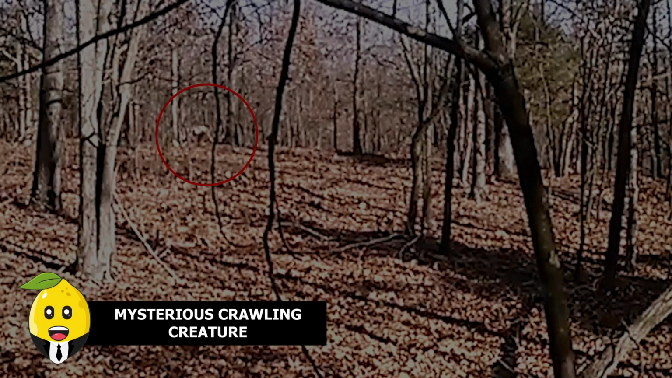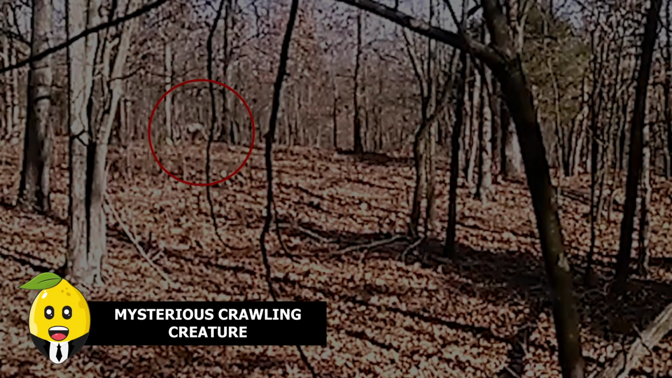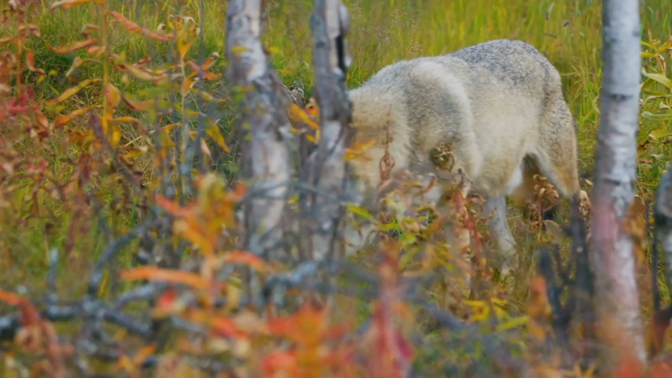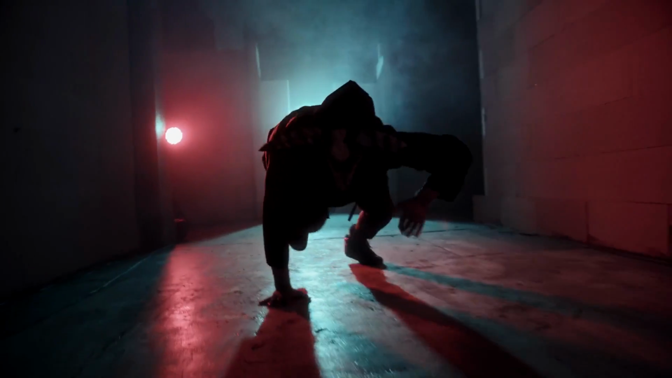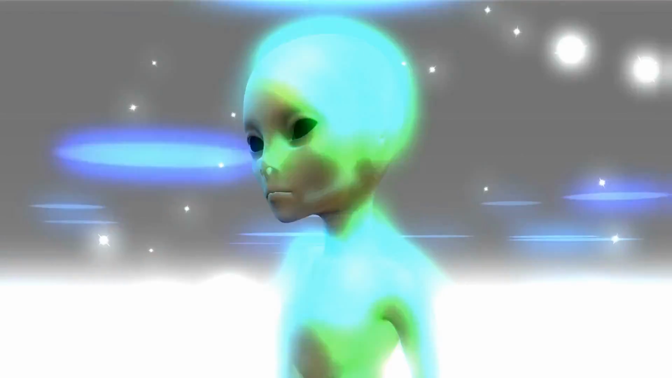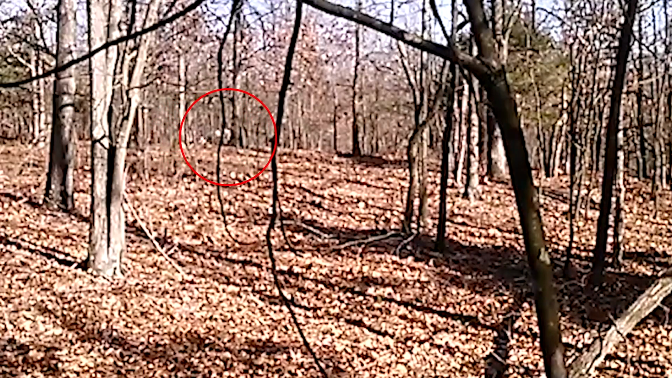Mysterious crawling creature. This trail camera footage was captured during broad daylight. You can clearly see a human look-alike creature crawling over a distance. Now, what could it be? A werewolf past his time? Or a real-life zombie looking for its next victim? Or perhaps a good old alien? We can never really know what it actually is, as the video recorder and the location are unknown. However, do share your opinion with us in the comments below.